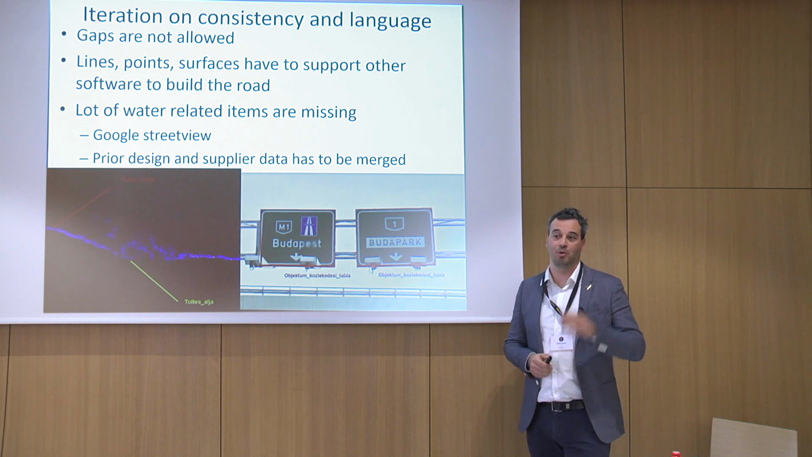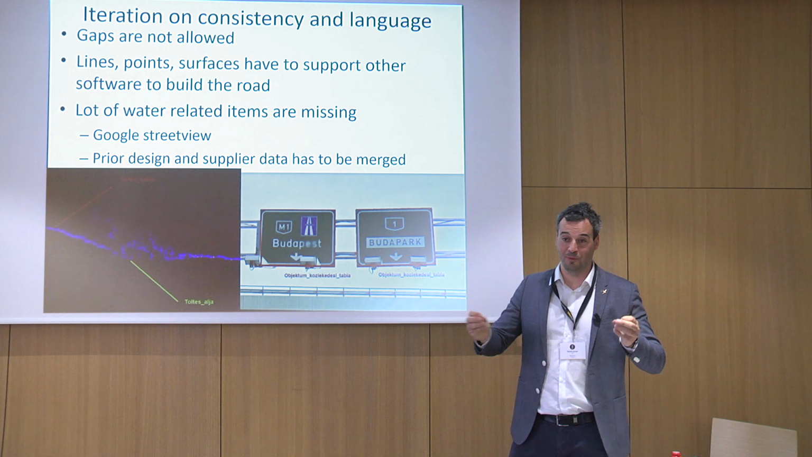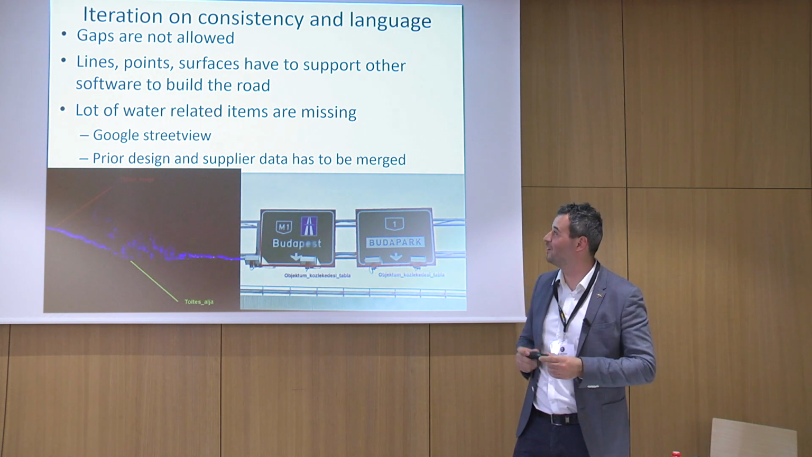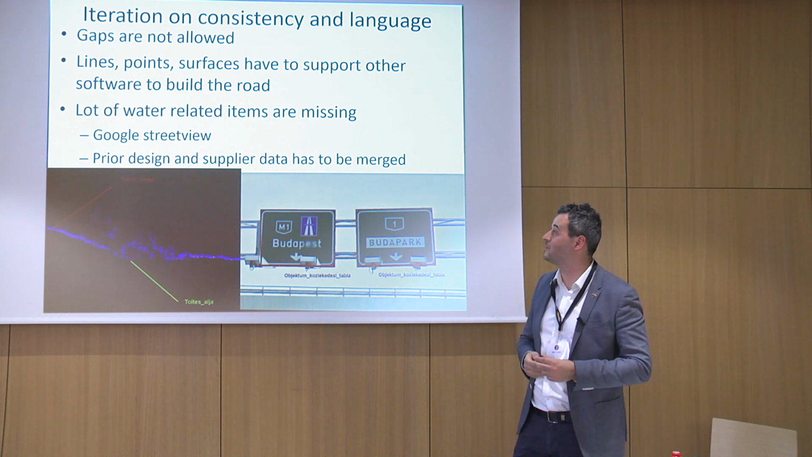They have their own software tools, so we have to fine-tune what kind of lines and points we can use, because their software tools can just blow up if they are not specific line types or specific intersections of lines.